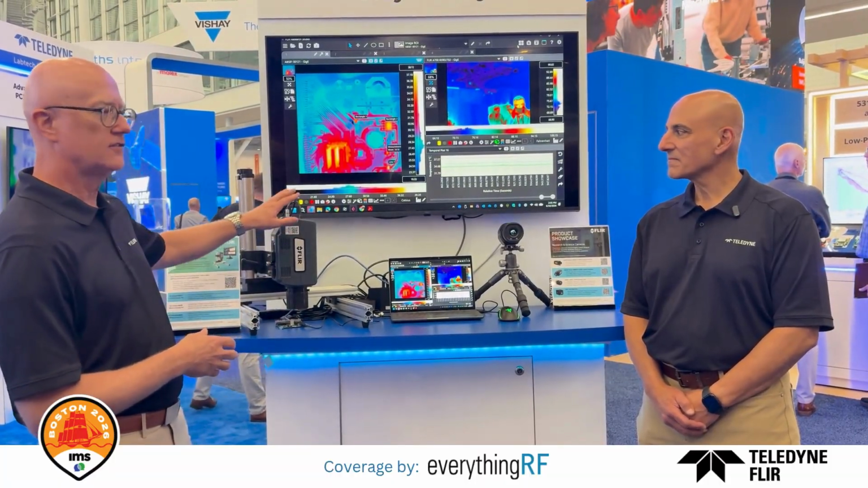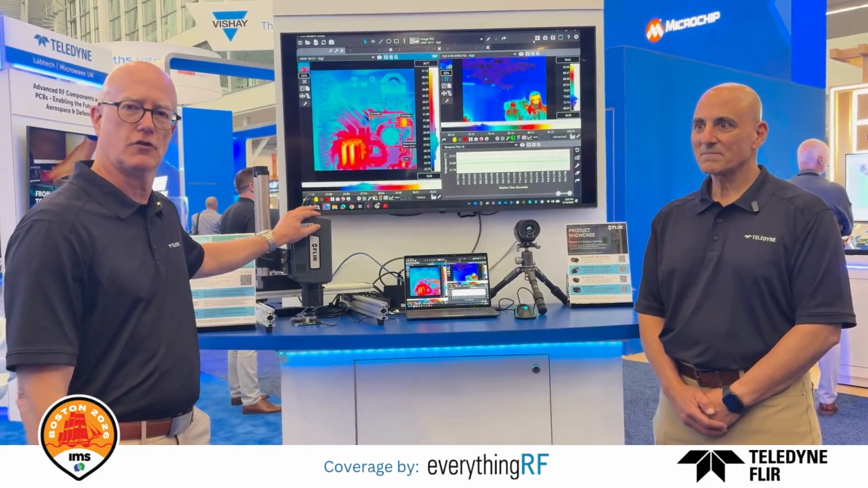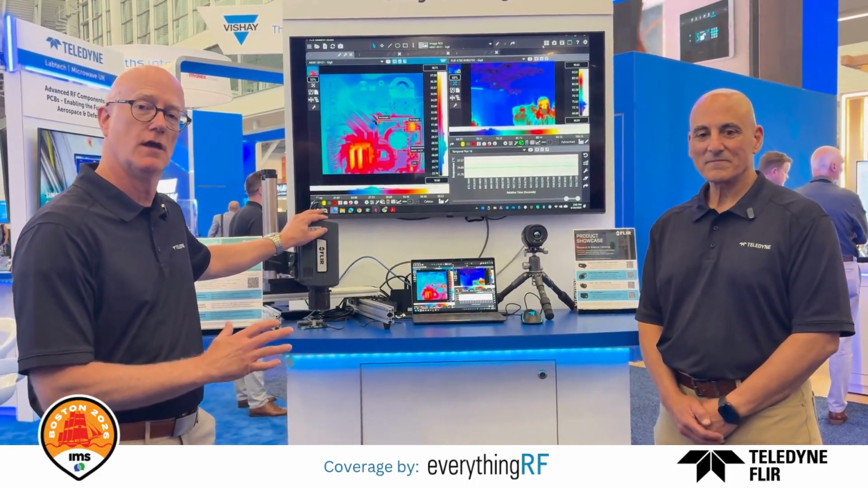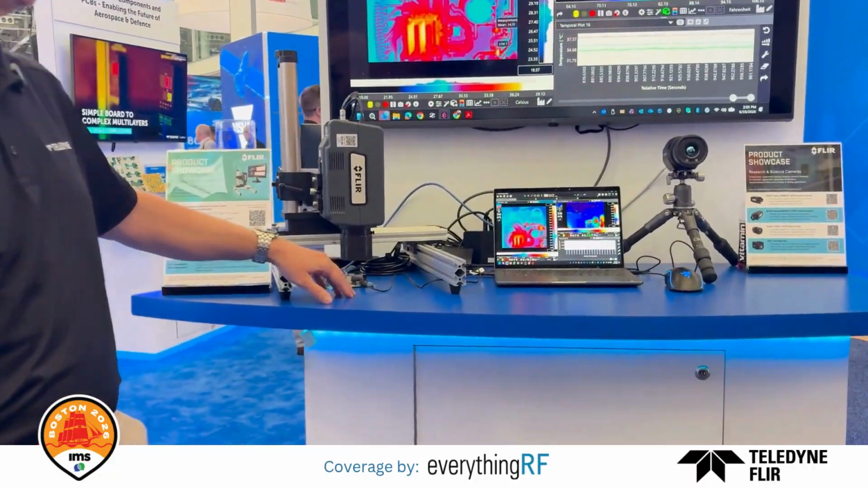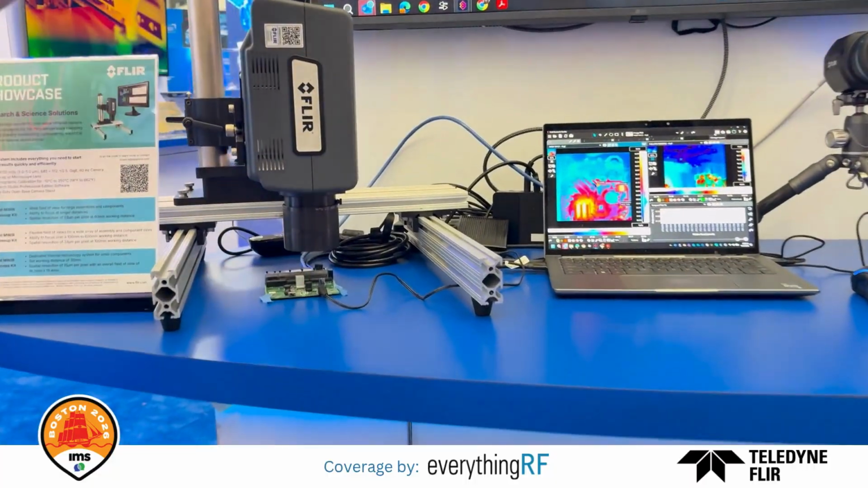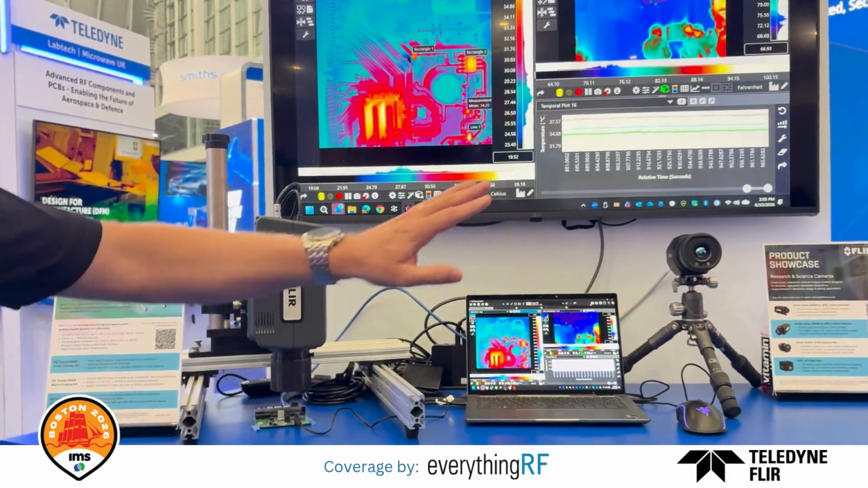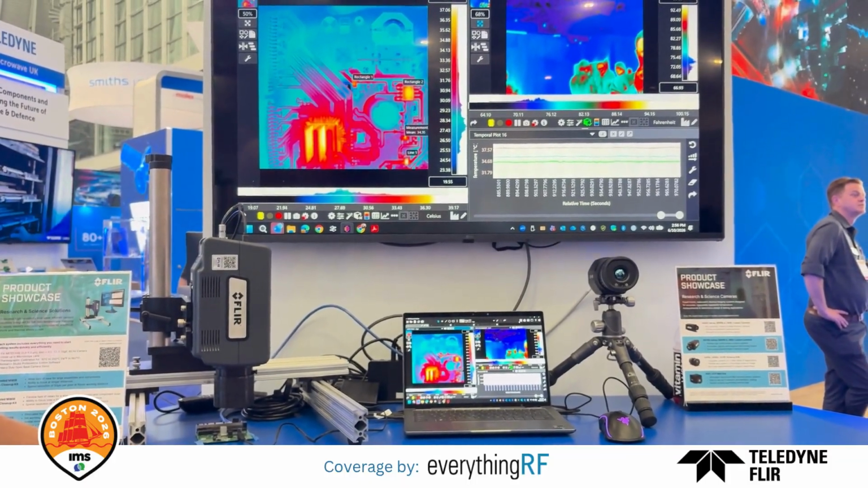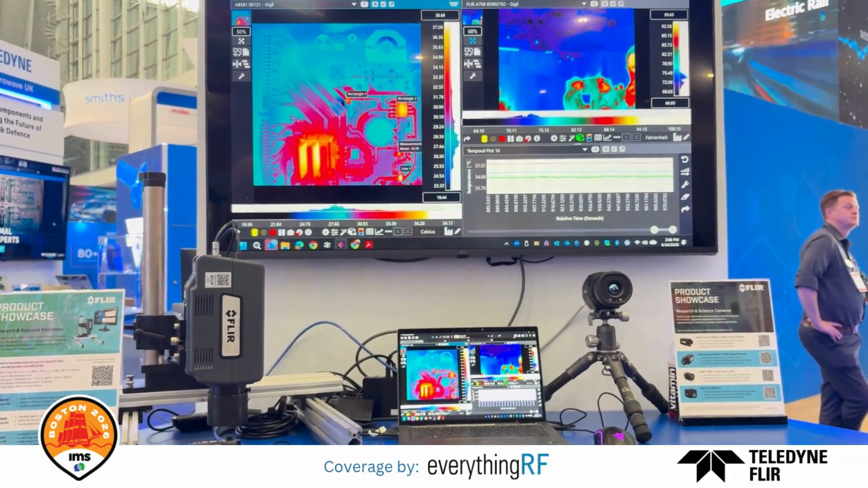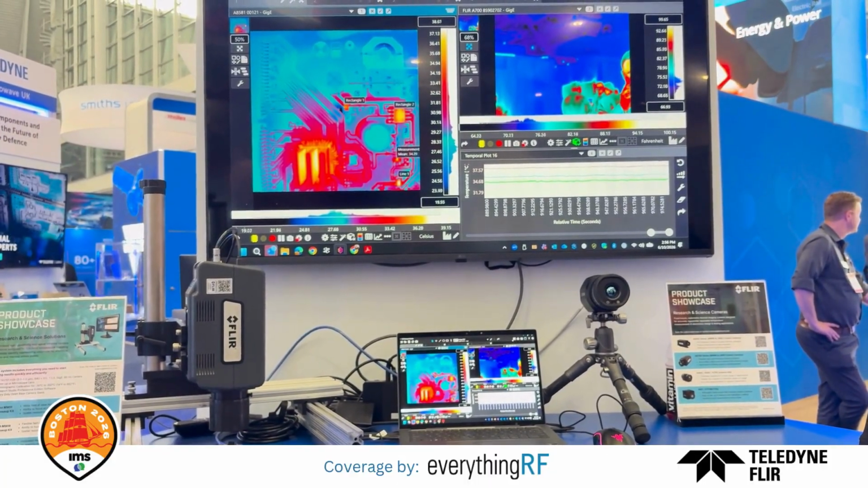So on the left-hand side here, we have one of our higher-end cooled infrared camera systems that has an HD resolution thermal imager in it, looking at a small printed circuit board where you can see we can measure non-contact temperature measurements in our software. We also, on the right-hand side there, have one of our entry-level infrared camera systems, our A700 Science Kit, a little bit more for gross thermal analysis on a variety of different components.